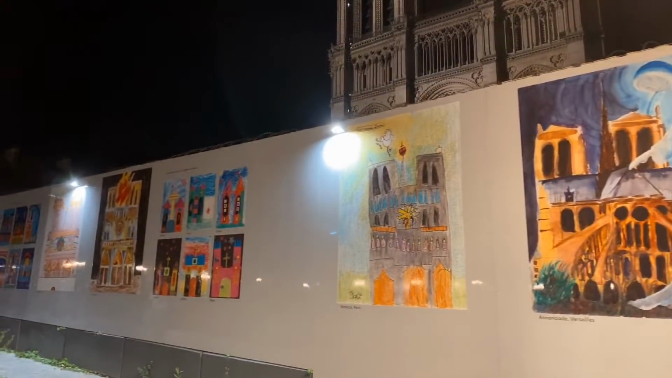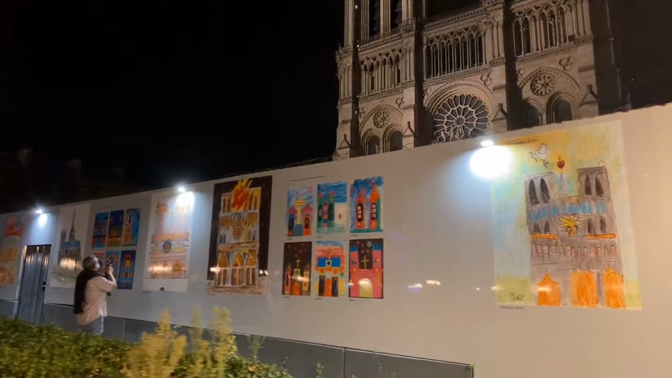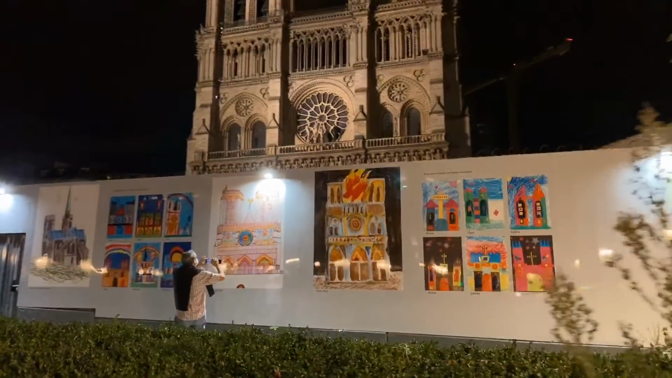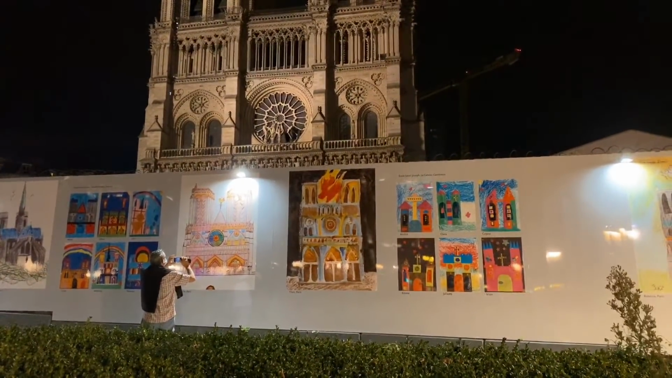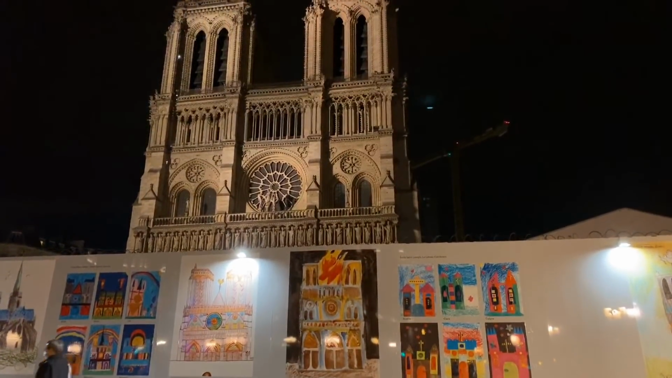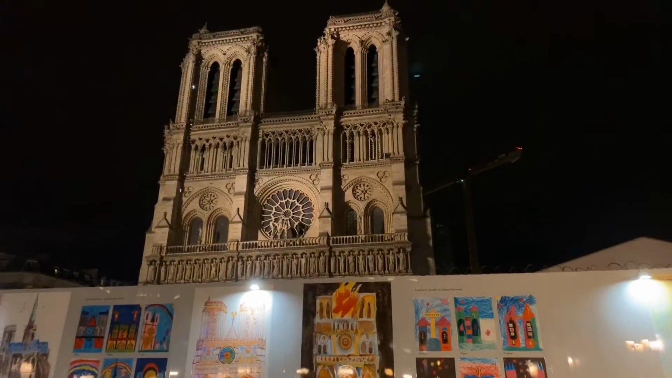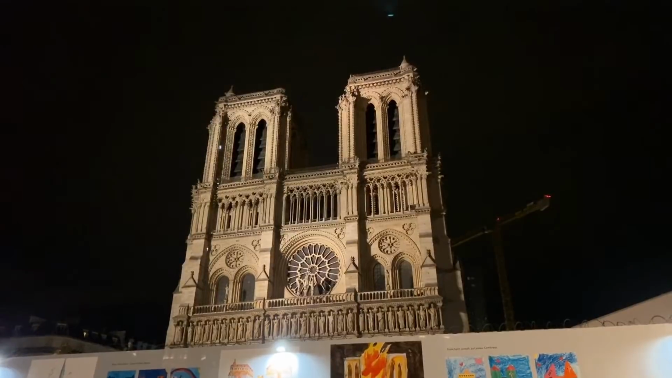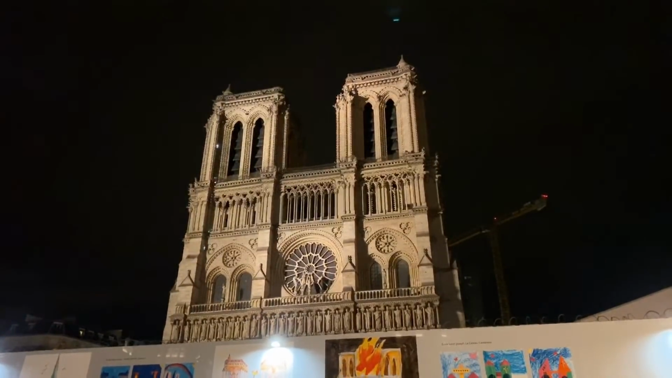This one over there. Can see the fire on that one, and then, I mean, she's looking pretty good from the front, I must say. Still roofless, and who knows in this day and age when we'll finally get to go back in.